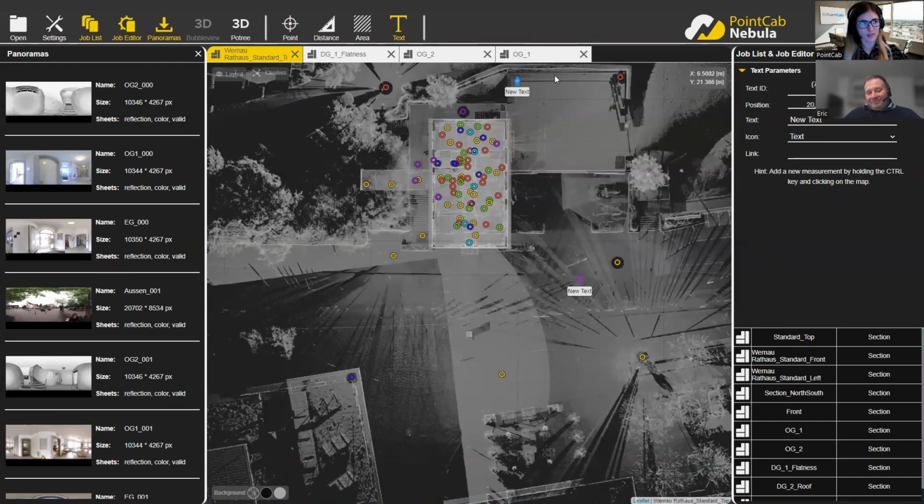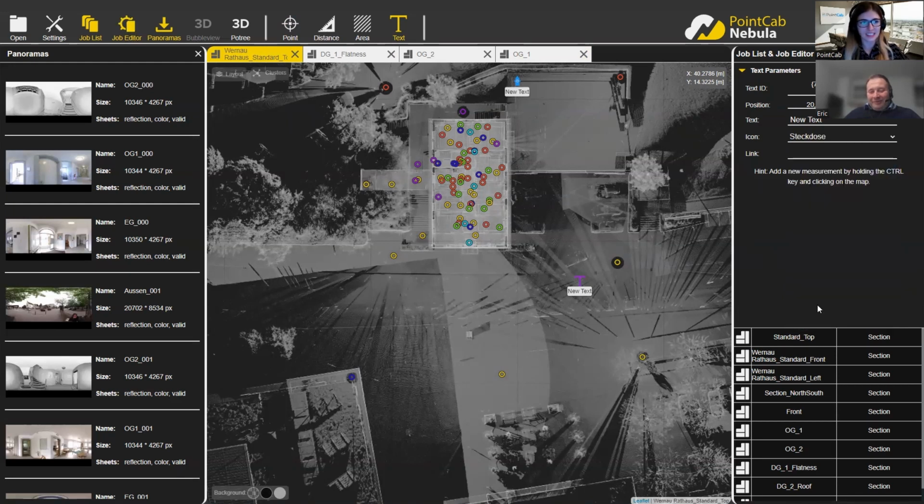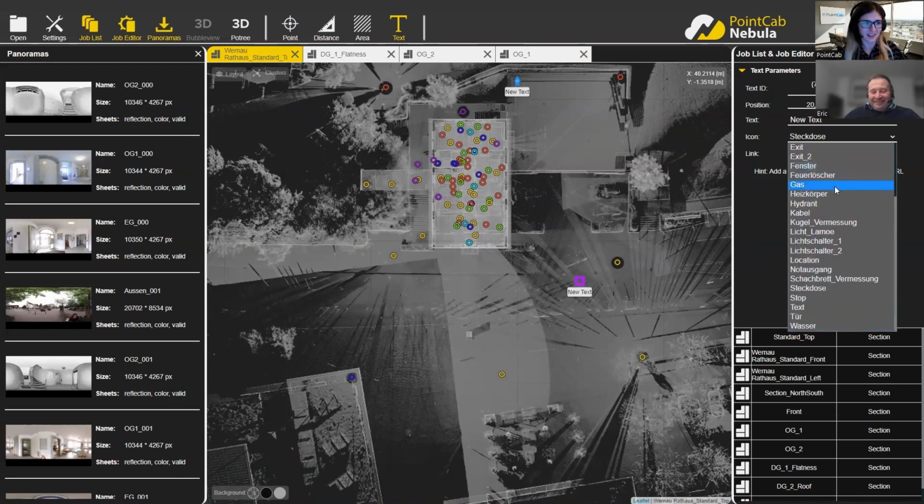Moreover, besides a lot of very nice icons, the icons are specialized for AEC applications. I think there was the fire extinguisher, or what's the name of this device? Fire extinguisher. Yeah. I just realized it's in German here. It's a mix of German and English.